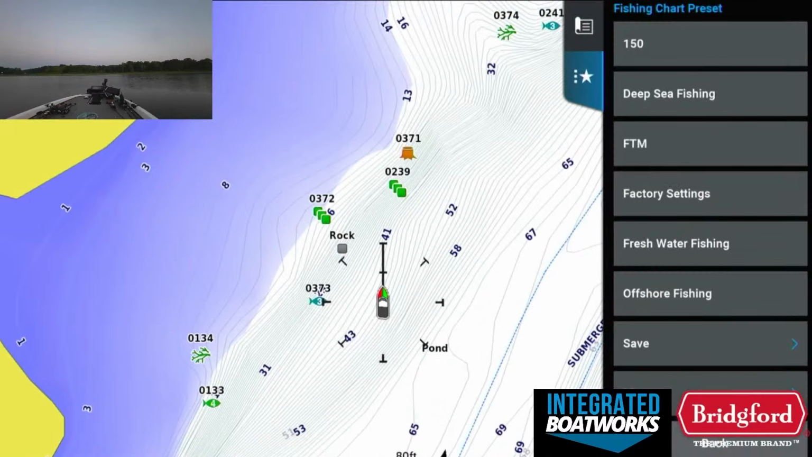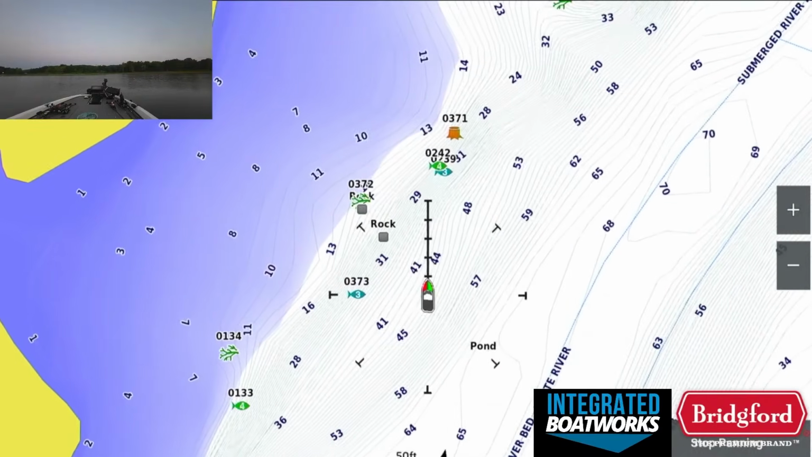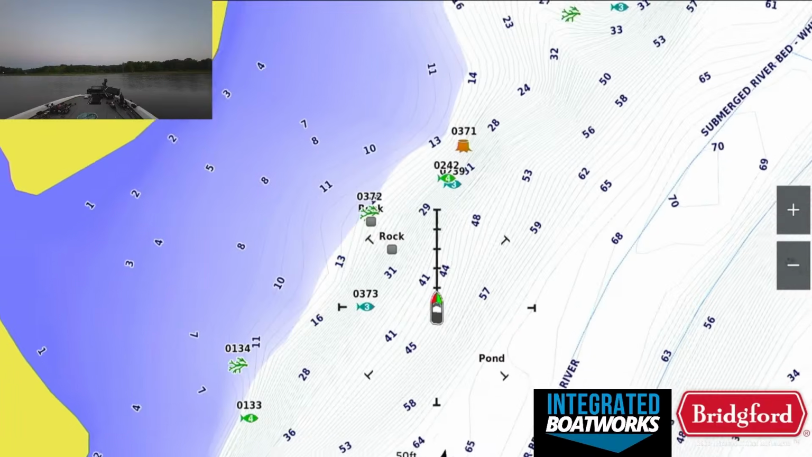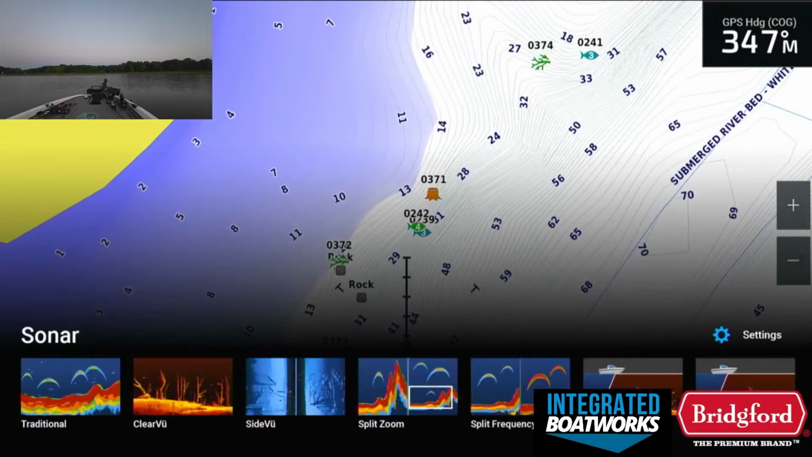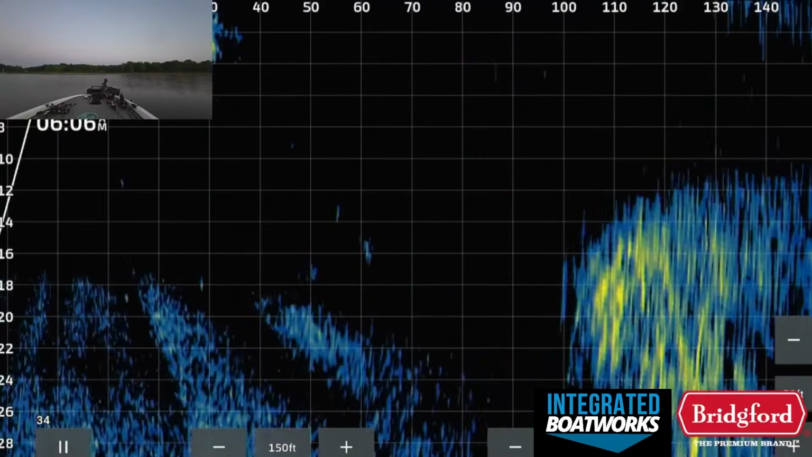Well, I just came in here and I created this new preset that's 150 feet. And now that range ring is at 150, and I'm going to try to stay 150 feet away from all these things I'm marking on the graph. My plan is to try to do it with Livescope right now. But hopefully, if I catch fish doing this, I can just continue to do that.